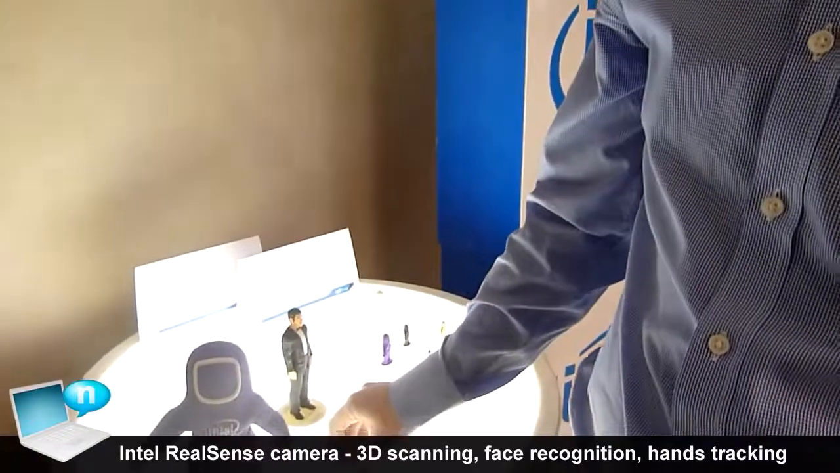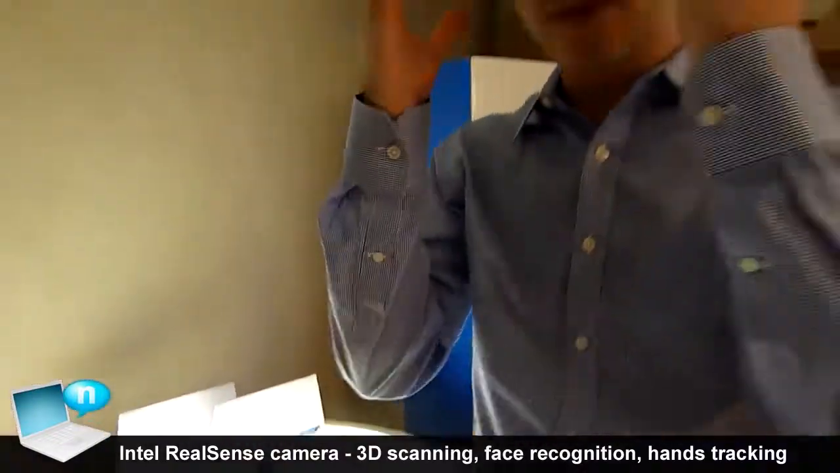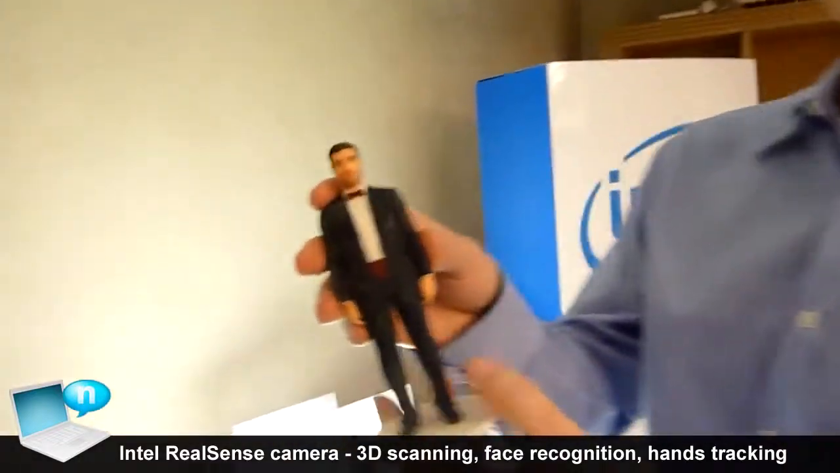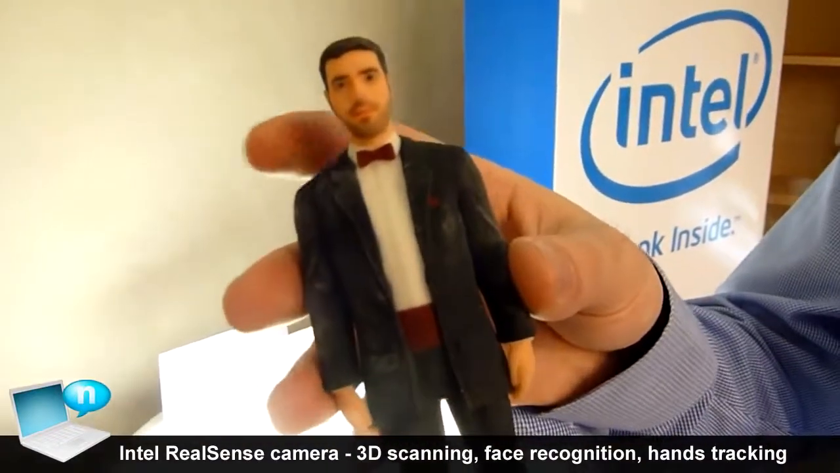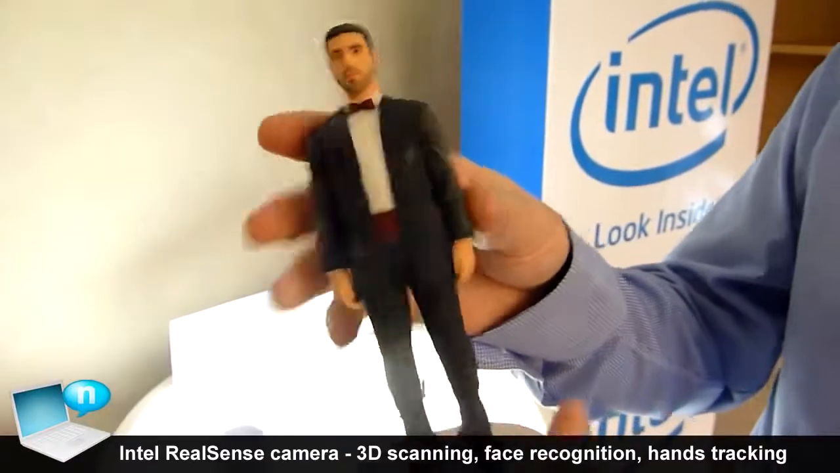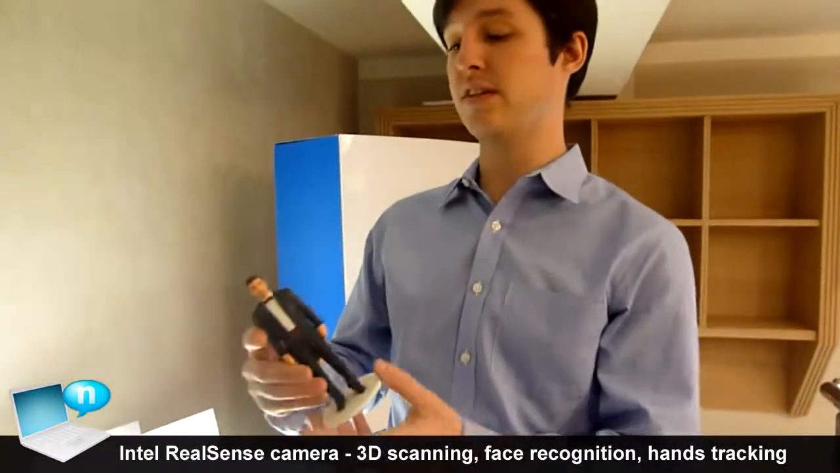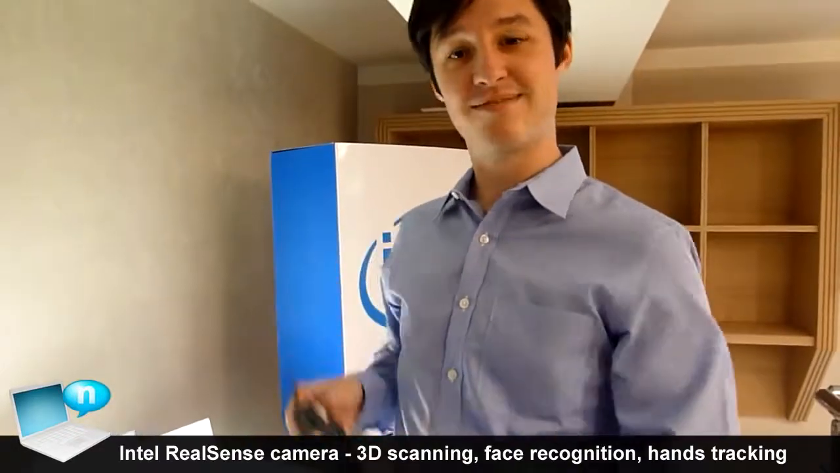Besides scanning actual objects, we can actually scan faces as well. So what we've done with this print is we scanned another Intel employee's face, and then we printed out a copy of him. So instead of sending your friends and family photographs, you could potentially send them 3D models.